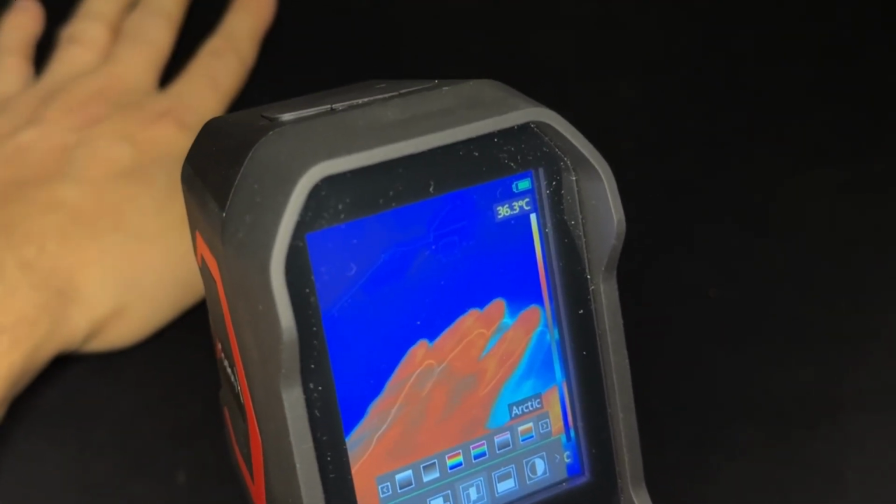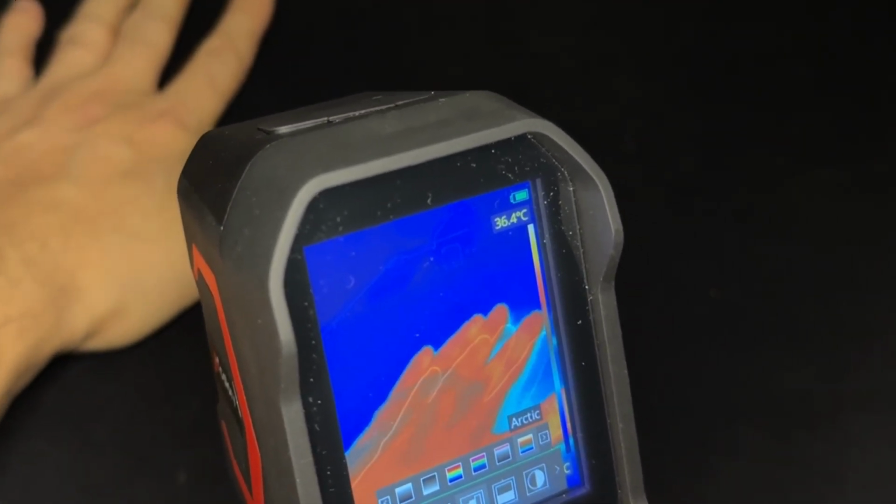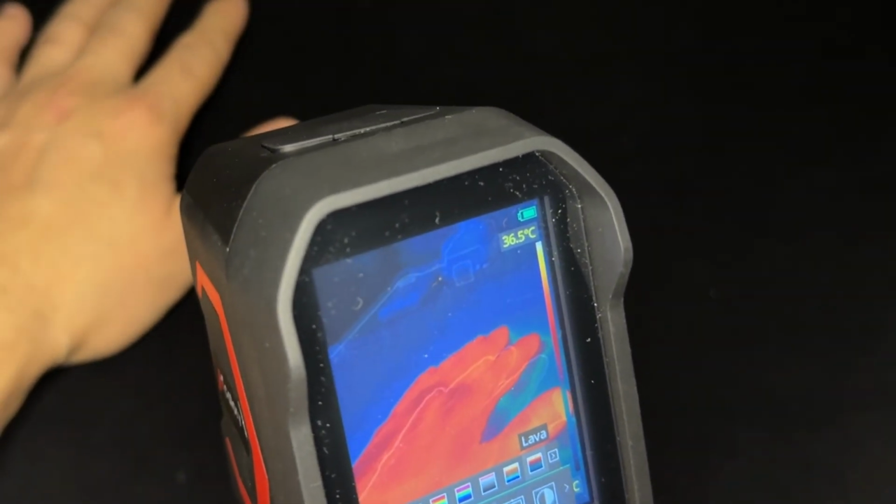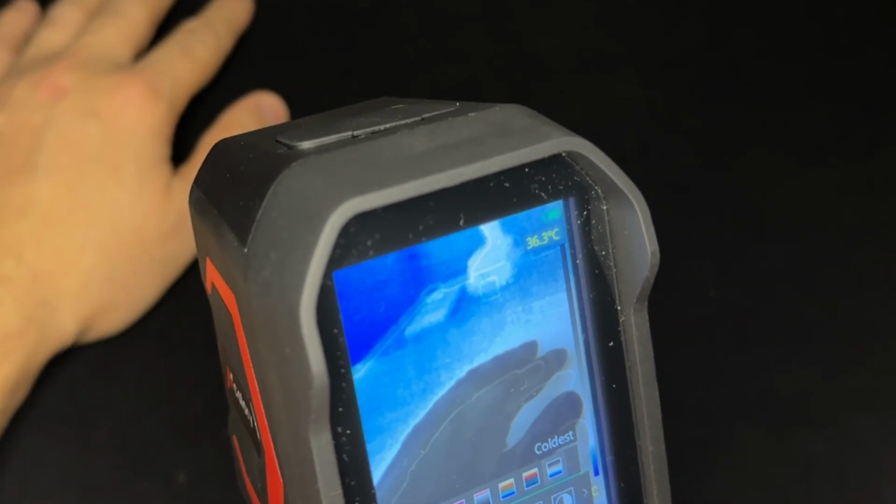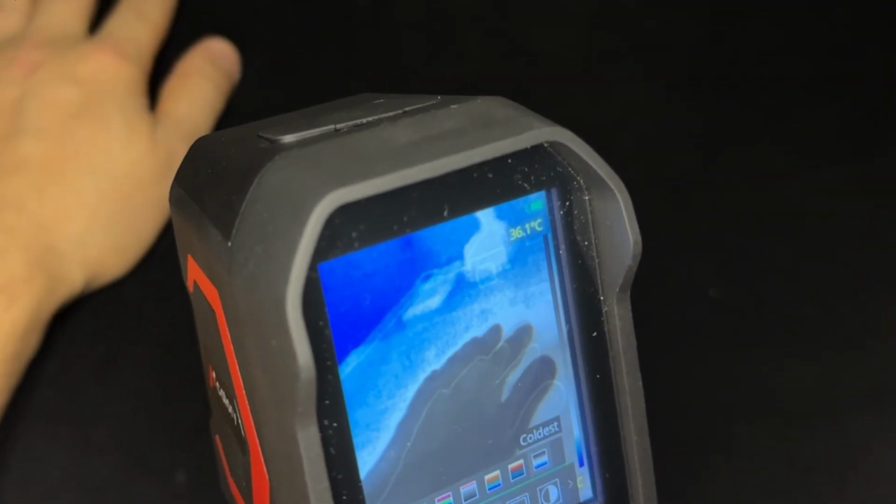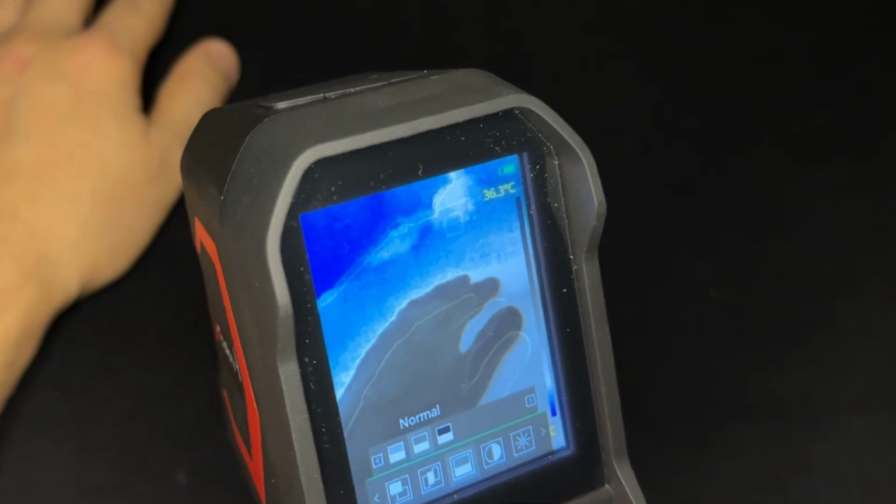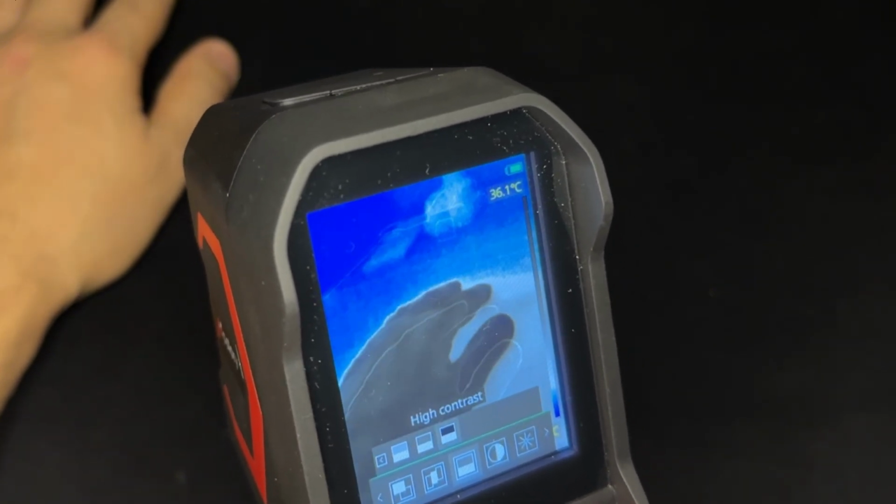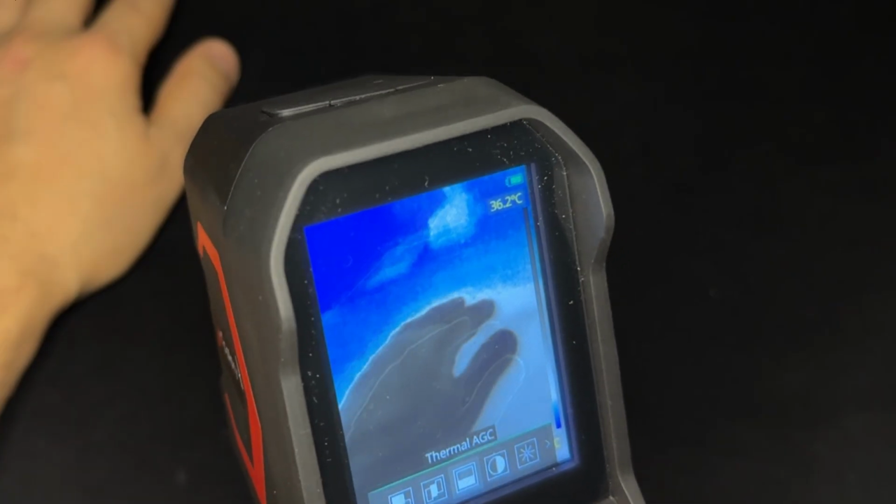Let's see, I'm just gonna press right over here and you can see all the remnants. And lava mode, coldest, those areas the coldest. Thermal, you can adjust smooth, normal, or high contrast.